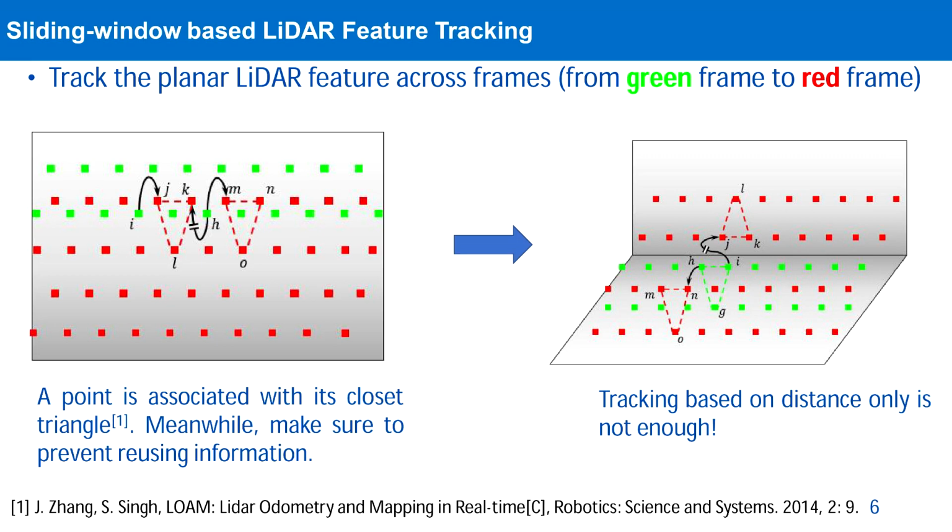All of these tracked planar points are assumed to be sampled from the same 3D plane. Thus, we can have multiple observations of the same plane across multiple frames. Is this data association good enough?